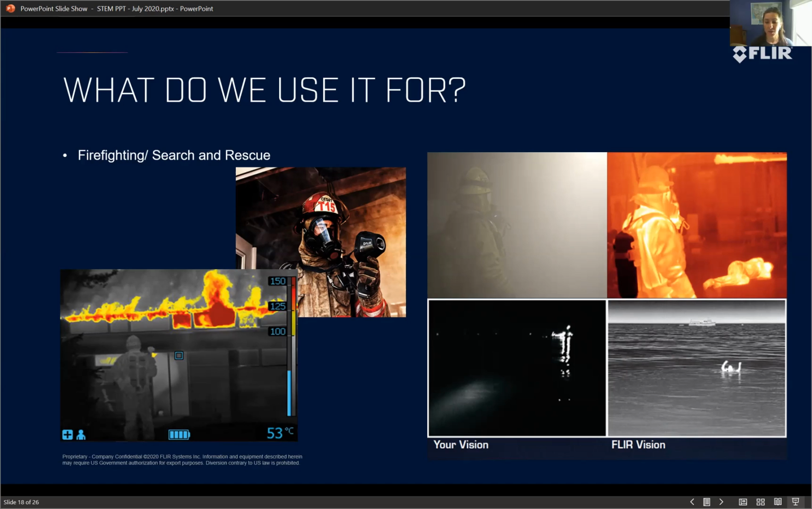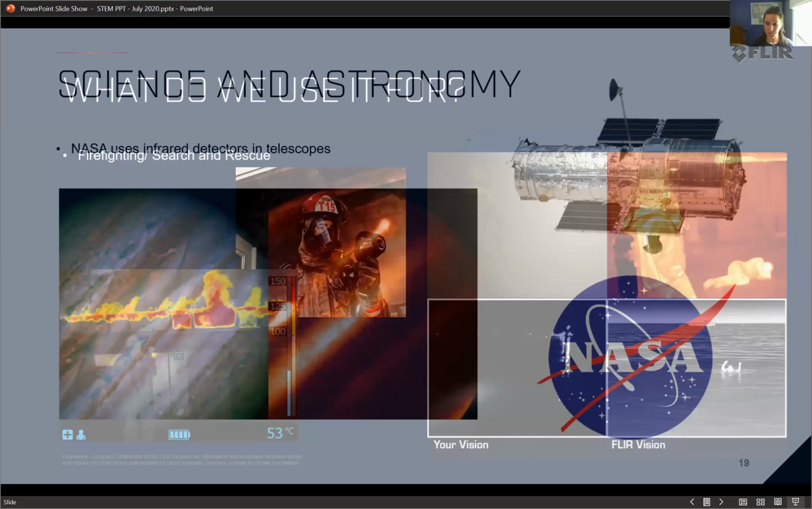They're looking for someone that's out in this lake or ocean, and they can't see them with just general night vision or even visual because it's too dark. But if you look at the lake with infrared, then you can easily see the warm body in the lake. So these are a couple good examples of when it can really be helpful to save people's lives.